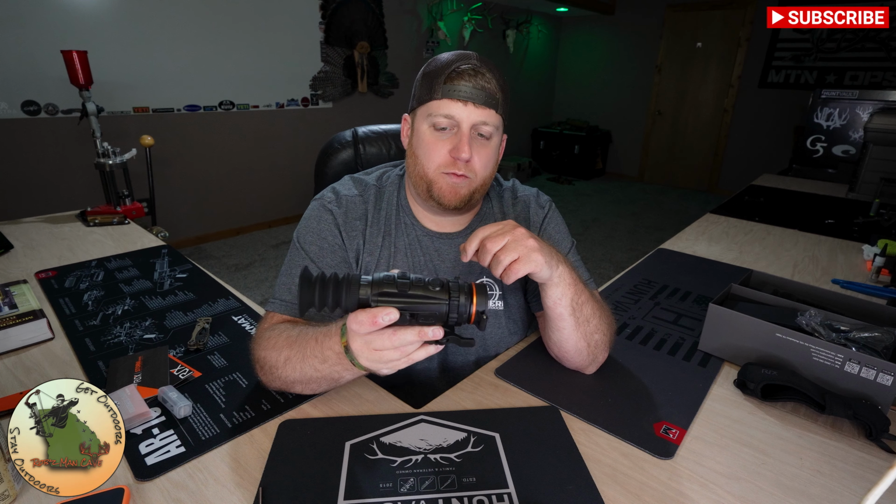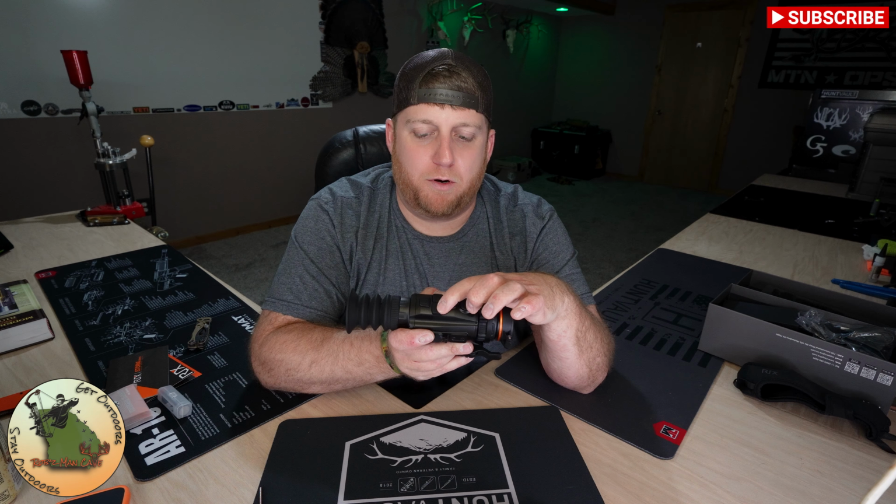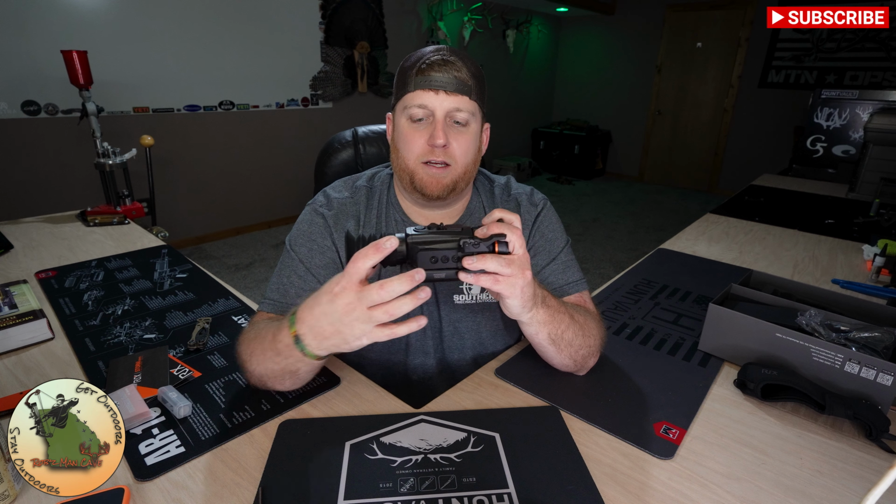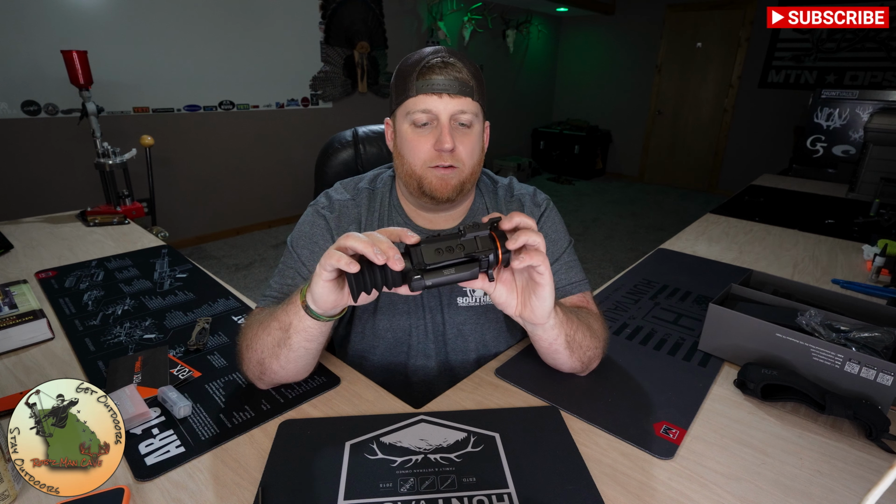So for the 5 buttons we have on the top here, we're going to have a menu button, zoom, pixel correction, image mode, and this button in the back is going to start your video recording. And again, you have a power button right here, which is also going to play into your menu, which we will get into that later.